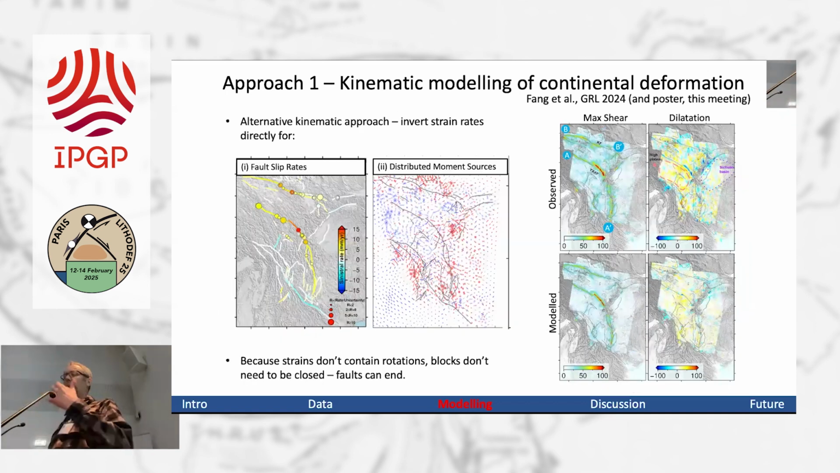So we've been taking a different approach. It's still a kinematic approach, but this is work we've done with Kai Johnson, adapting a method that he's developed. Essentially what you can do is, rather than invert the velocities, if you invert the strains, you don't have to worry about the rotations anywhere. You just worry about the deformation associated with the faults.